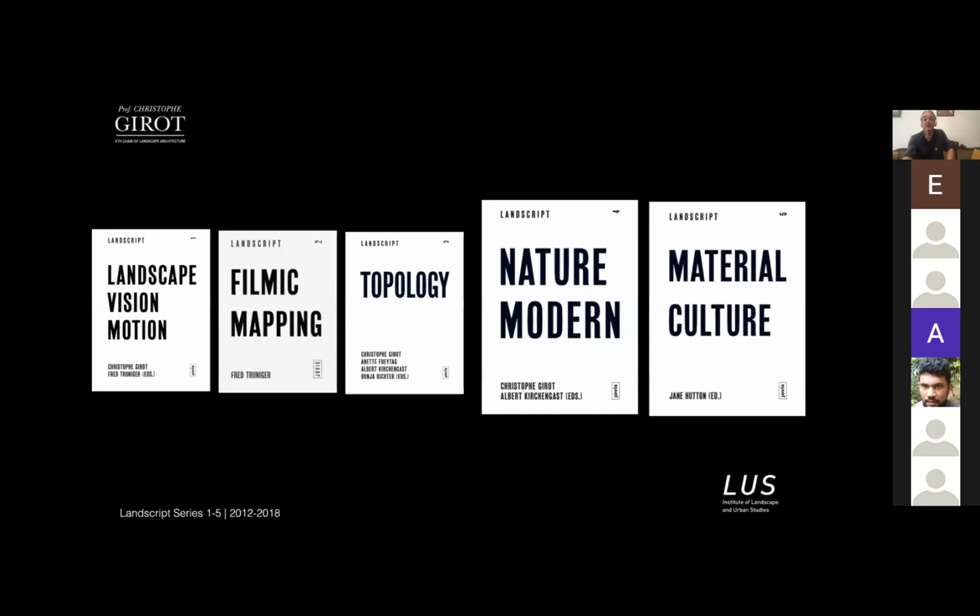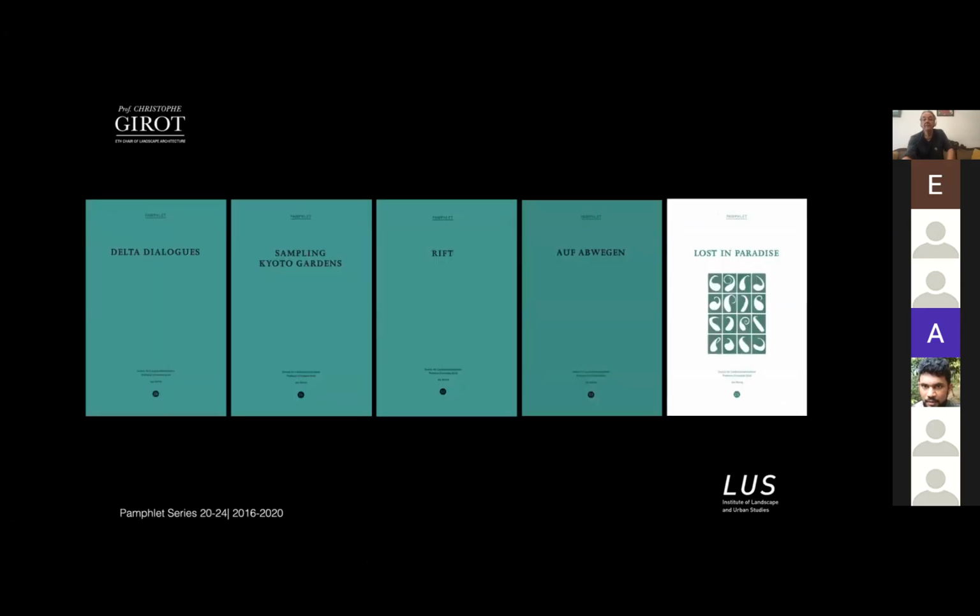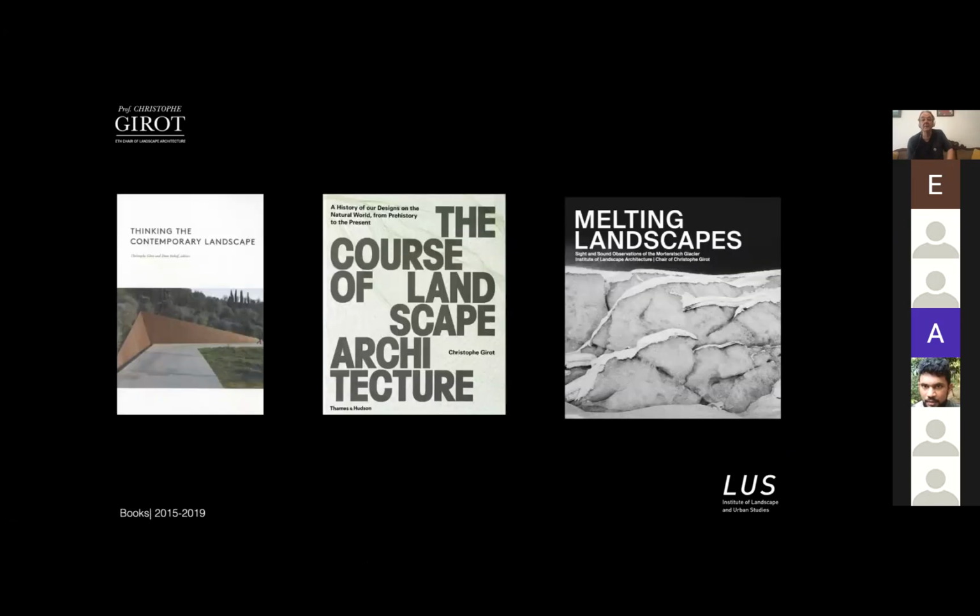These are a few of the publications that we've done at the chair, the pamphlet series and, of course, the big books, Course of Landscape Architecture, Melting Landscapes. We've got a lot of prizes. This was work done by students and researchers on melting ice in the Swiss context. I thank you all for your attention, and I'm open for questions now.